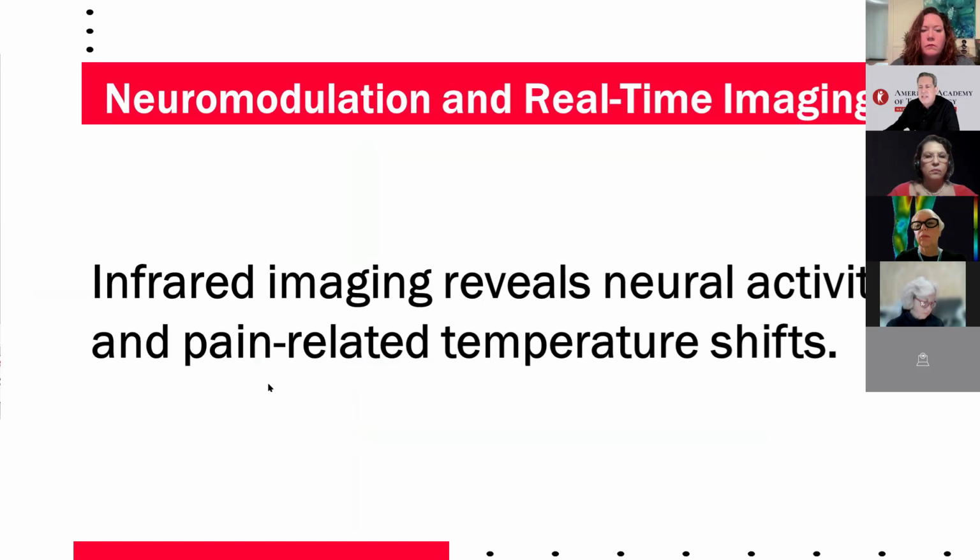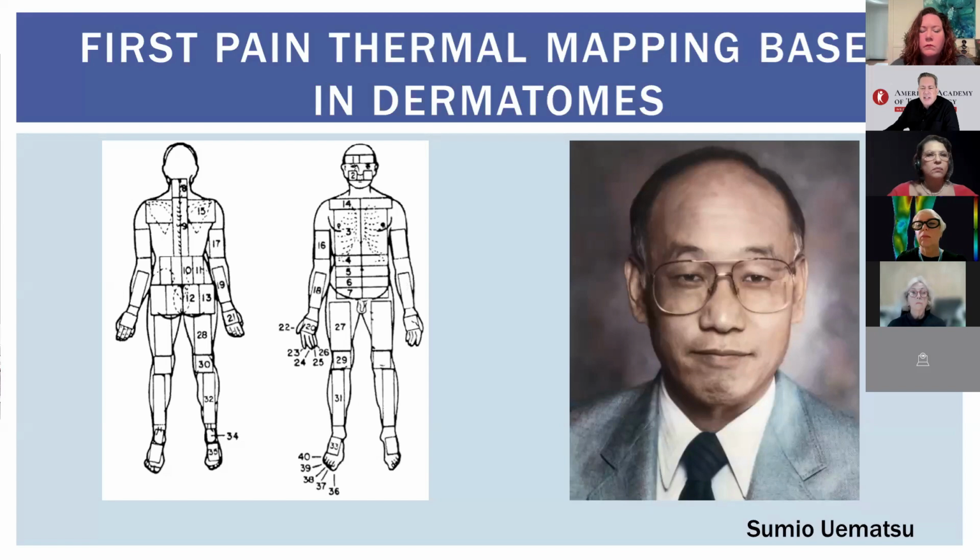This real-time feedback is essential for adjusting treatment strategies, providing more precise and tailored patient care. In the 90s, in the age of medical thermography, Dr. Sumio Uematsu, who was past president of the AAT at that time and a neurosurgeon at Johns Hopkins, pioneered the concept of pain thermal mapping based on dermatomes when they are seen in infrared.